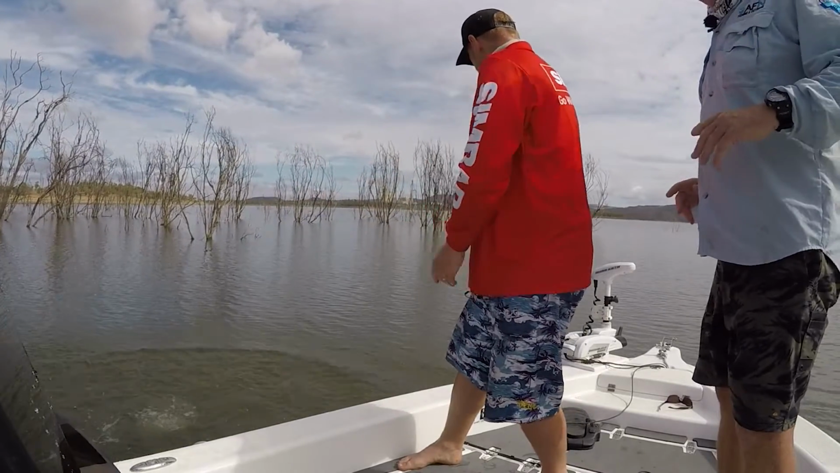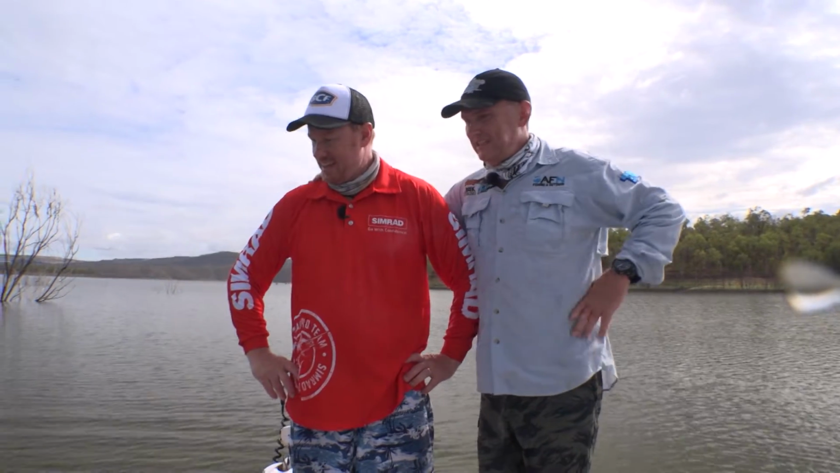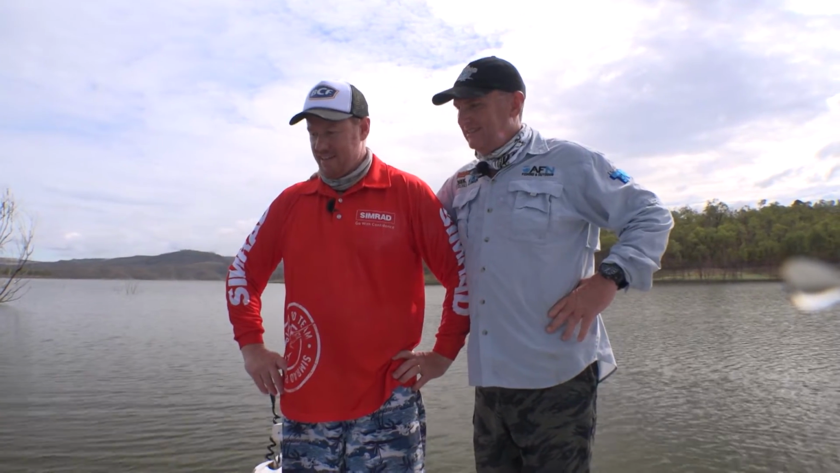There she goes. Whoa! How good's that, mate? She's straight back into that water temp where it really needs to be. Not unlike the water all over the lens.